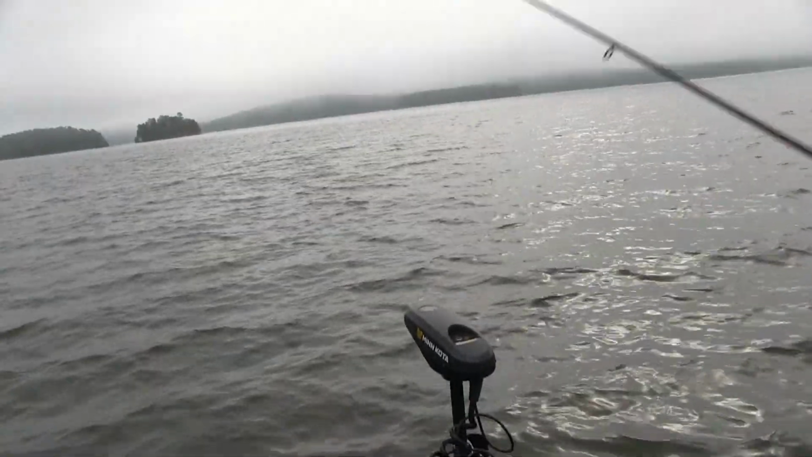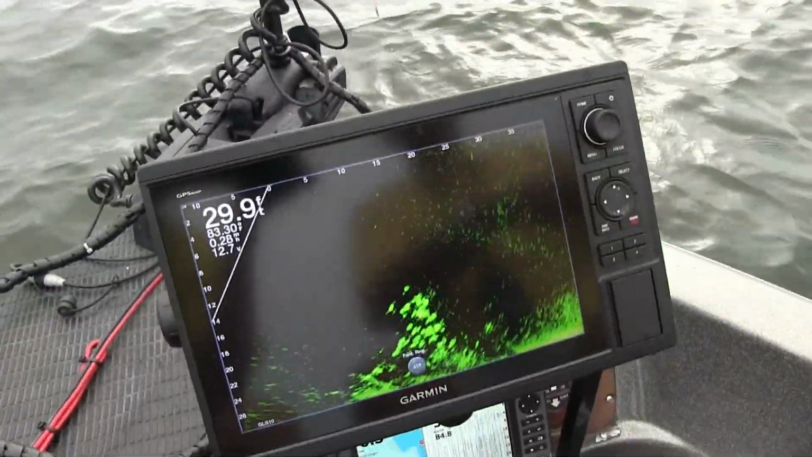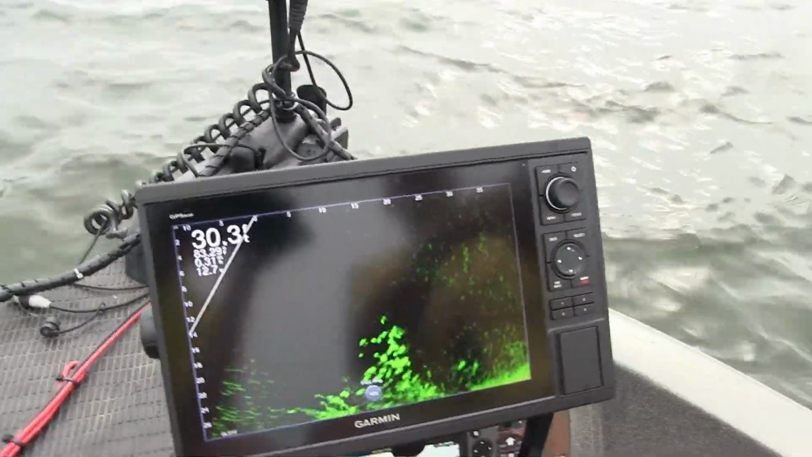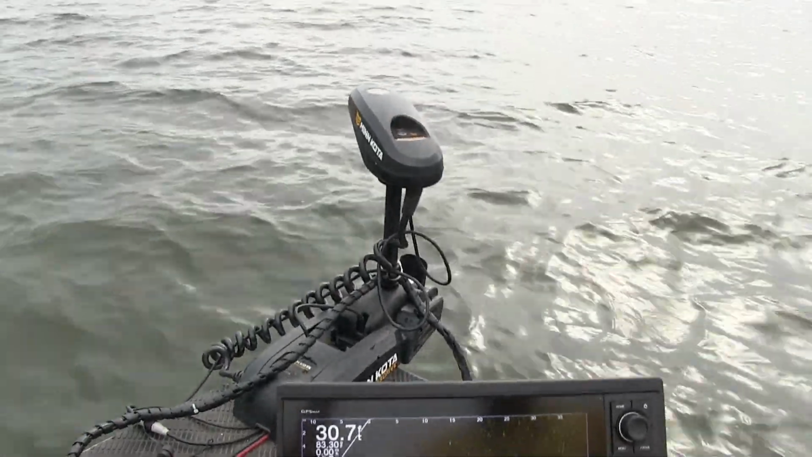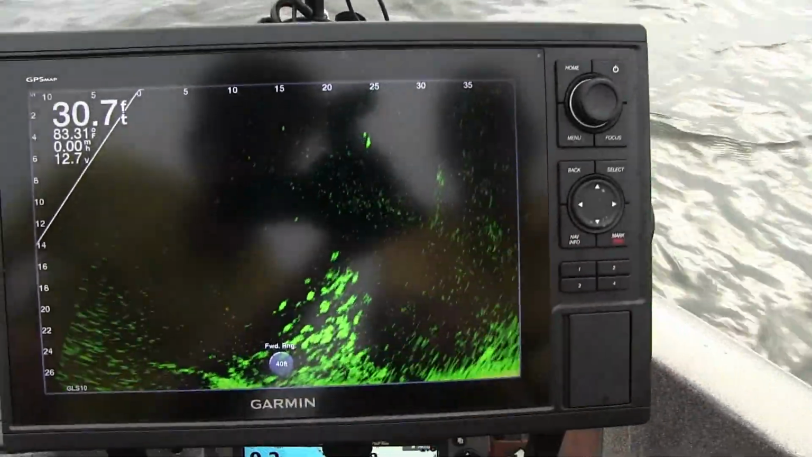Right straight out in front of us. My transducer pretty well lines up with the front of the way the head goes. So I just pitch straight out in front, and here it goes down.